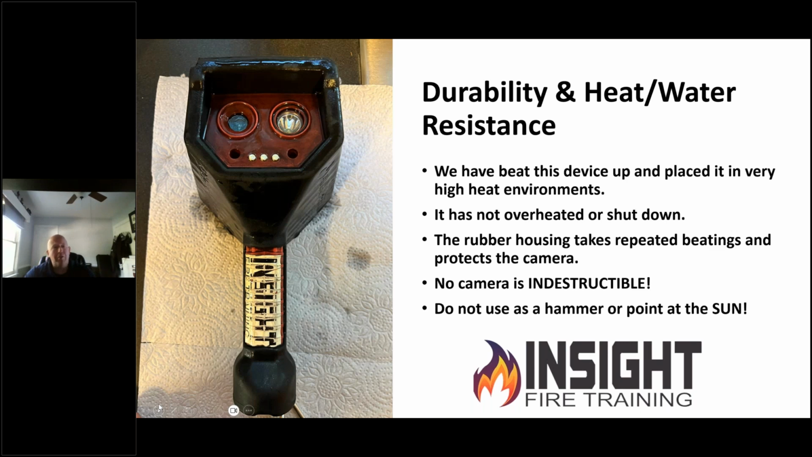It has a rubber housing on it that takes quite a beating and absorbs a lot of shock. I wouldn't recommend doing this, but mine went out a 3rd floor window by accident. It's only supposed to take a 6-foot drop onto concrete. But surprisingly, mine bounced off the gravel and did really well. However, no camera is indestructible. Do not use it as a hammer.